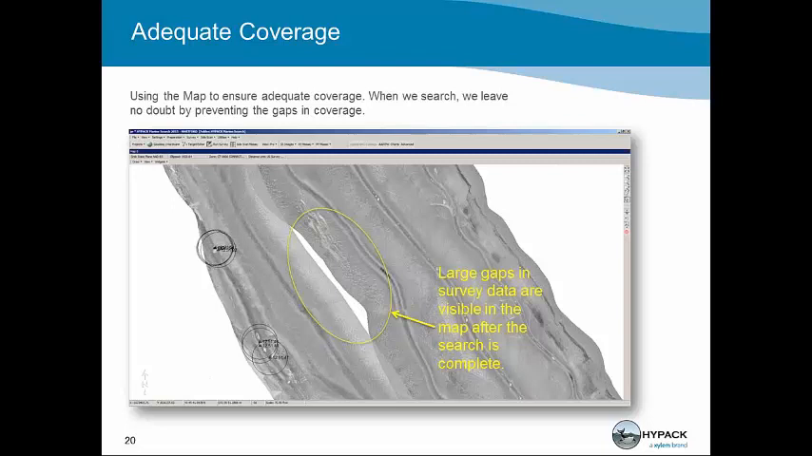So the next slide we're going to look at here is adequate coverage. Adequate coverage, this is a survey from Hartford, Connecticut that I did using the Marine Search software, but I was not using the RealTime Mosaic at the time I did the survey. We were out testing the area to determine what the bottom looked like in one of those pre-survey tests that I was discussing that I recommend everyone does. There's a large gap in the middle of the river that I wasn't able to connect the data there.